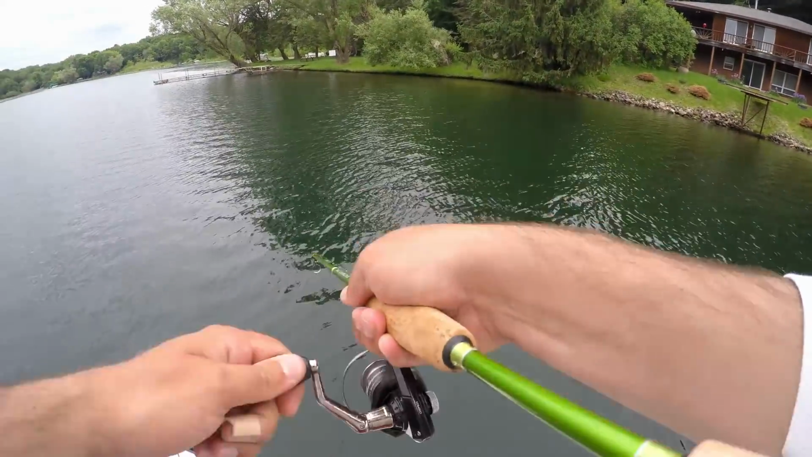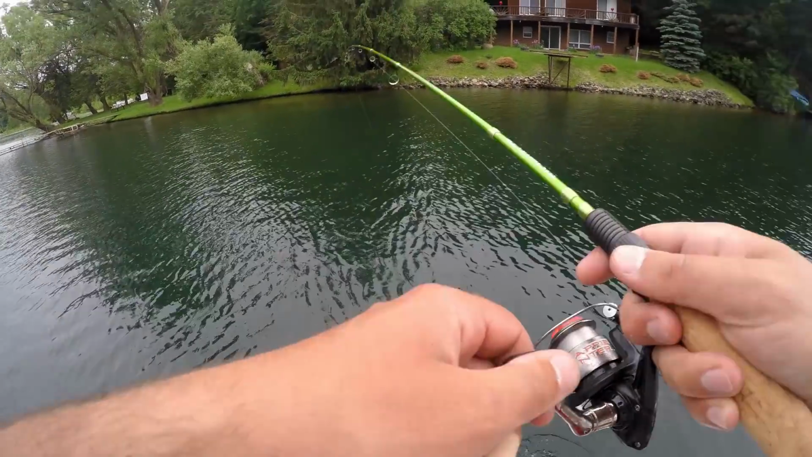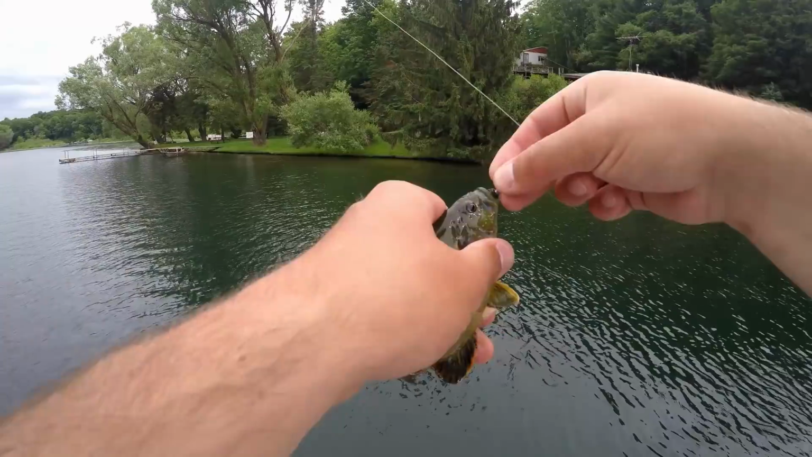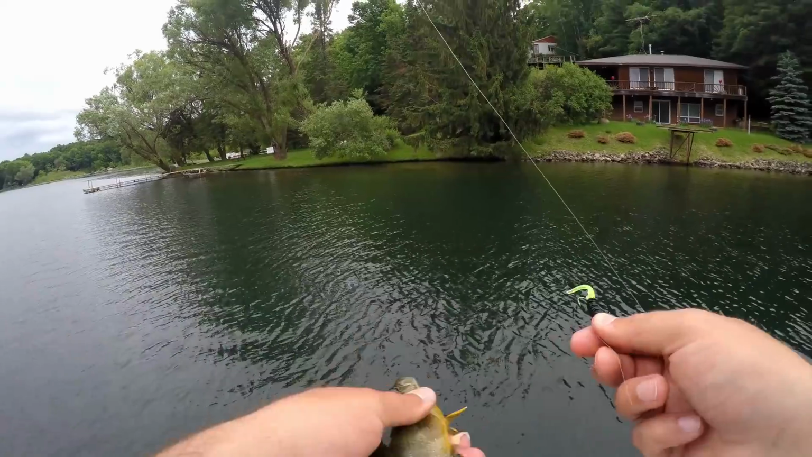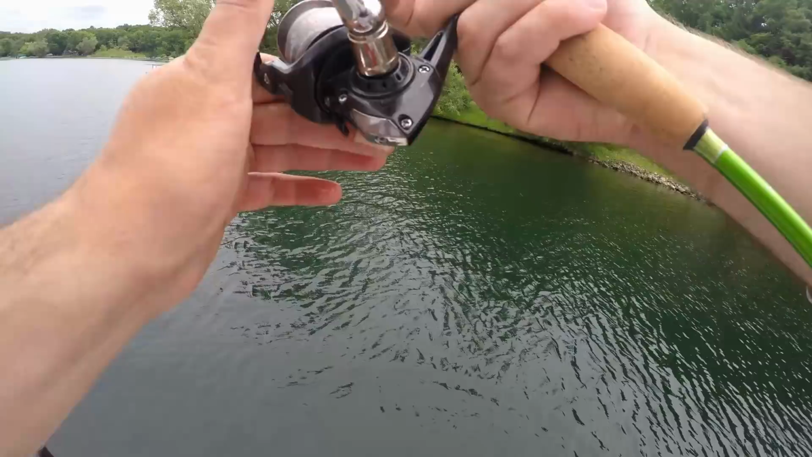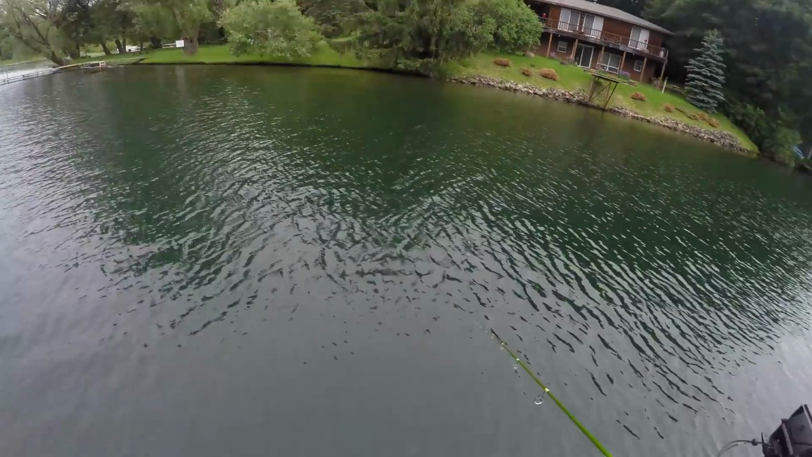There's a fish. That's a little, what is that? The hybrid sunfish. Getting a bunch of different species here.